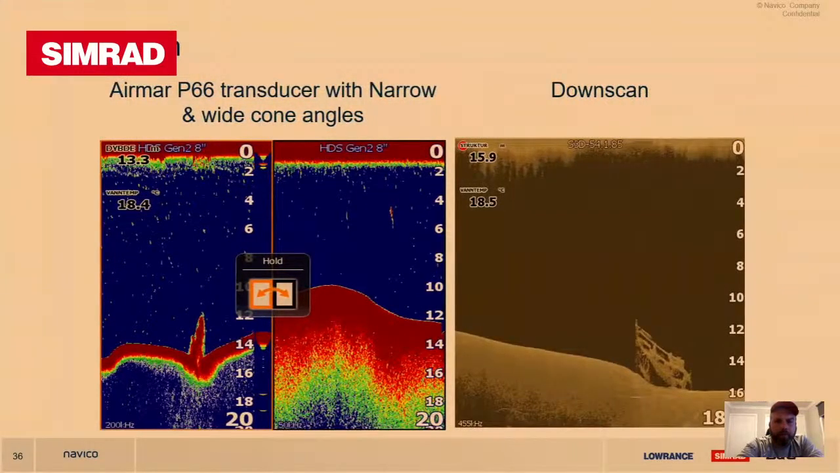So on the Downscan slide, we've got a couple of images side by side. High frequency, low frequency, and the downscan, which would be the 455 or your 800 kilohertz. So the narrow and wide angle. So you can see the difference. This is the same bottom that it's painting across the three different frequencies, and the different results that you get.